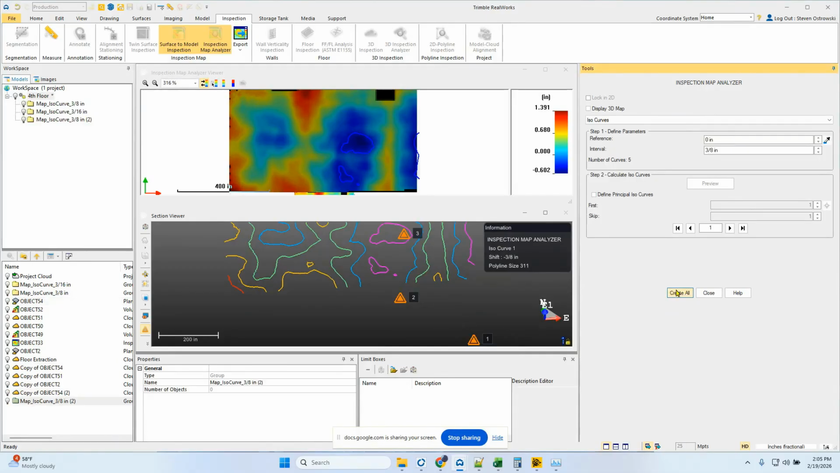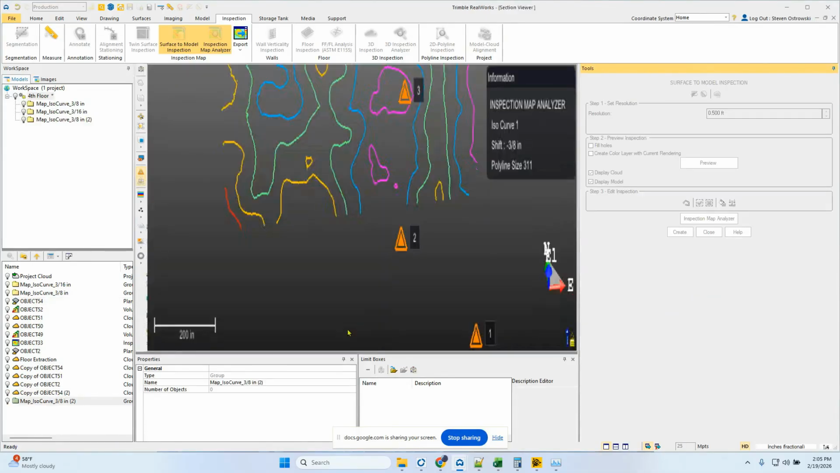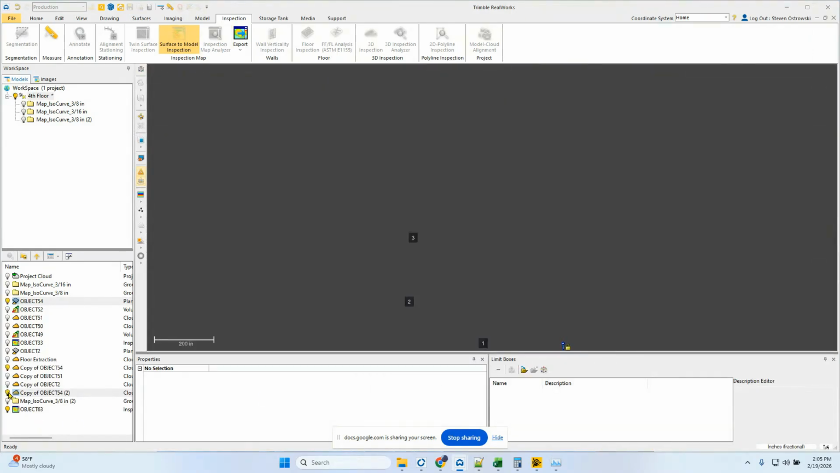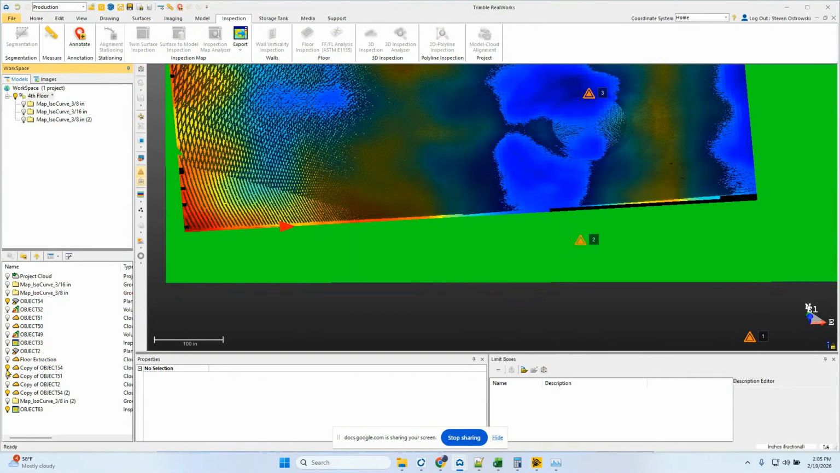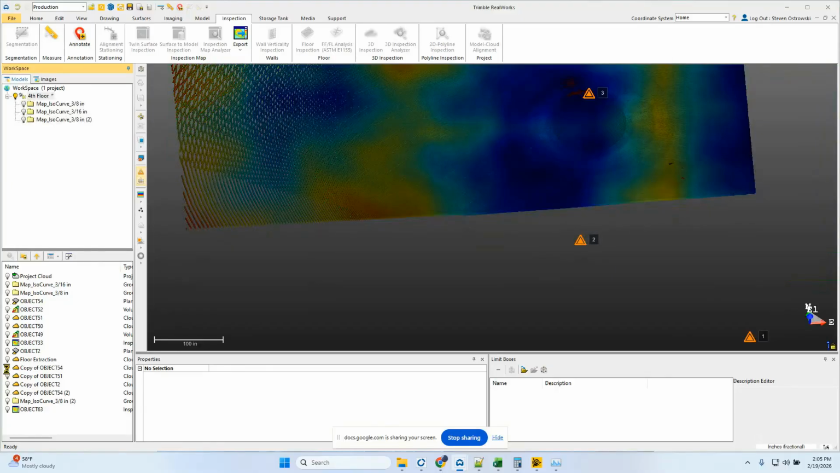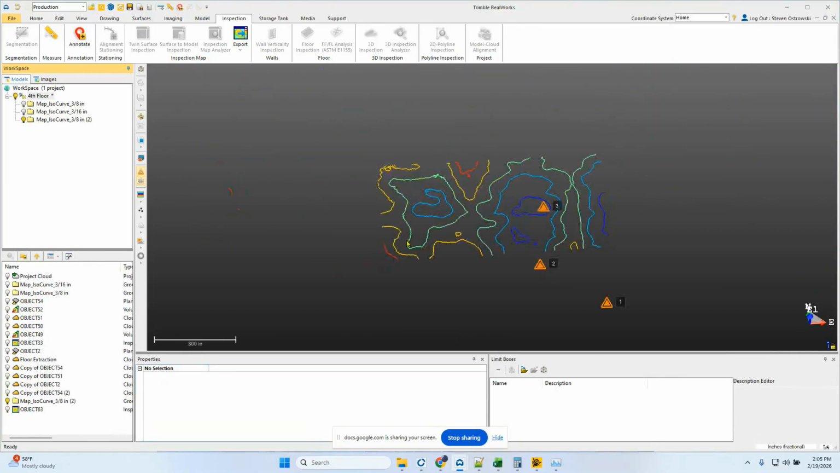So we'll create those contours. And here, those contours are nice. Create the map too, just so we can show you. Turn the map off, and turn off that guy. So there's that one. Here's our ISO curves.